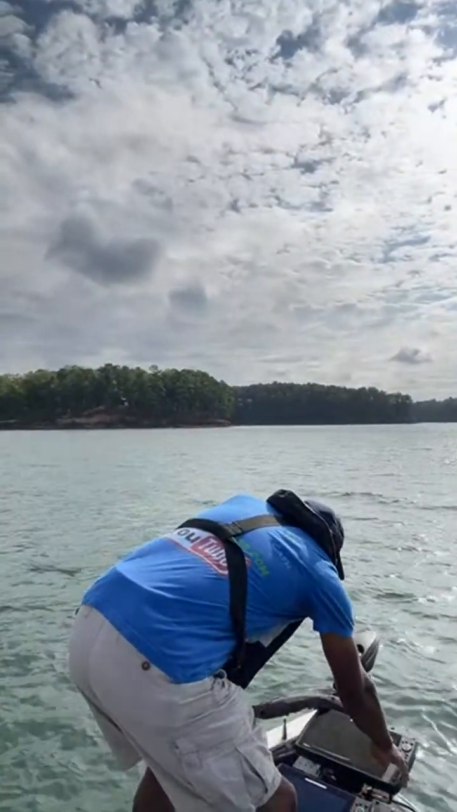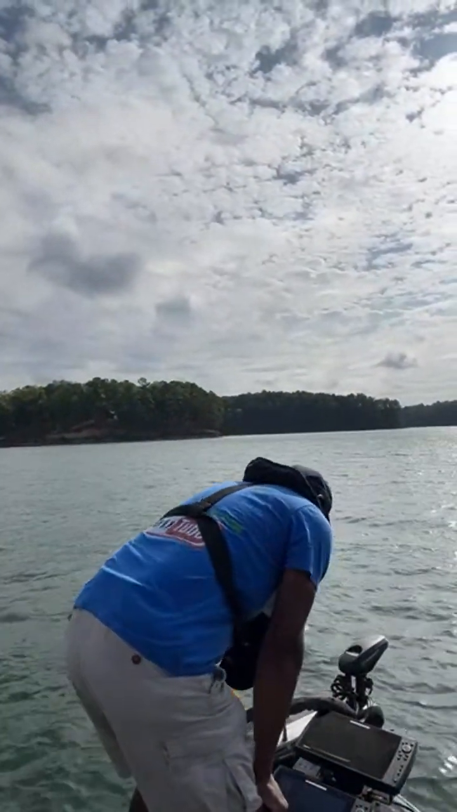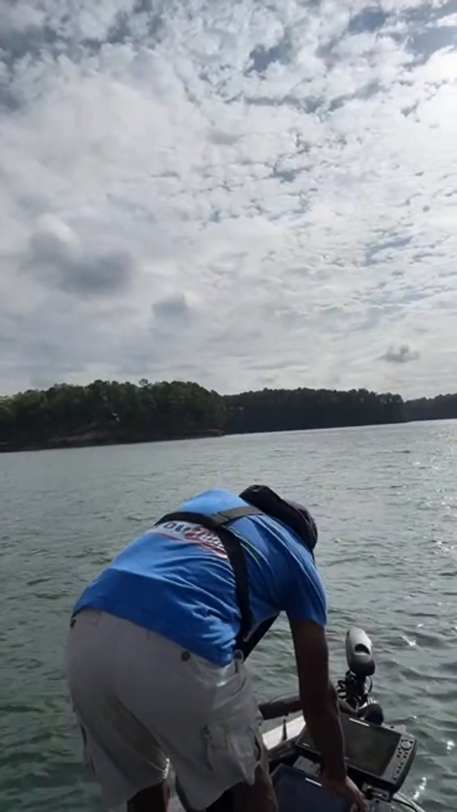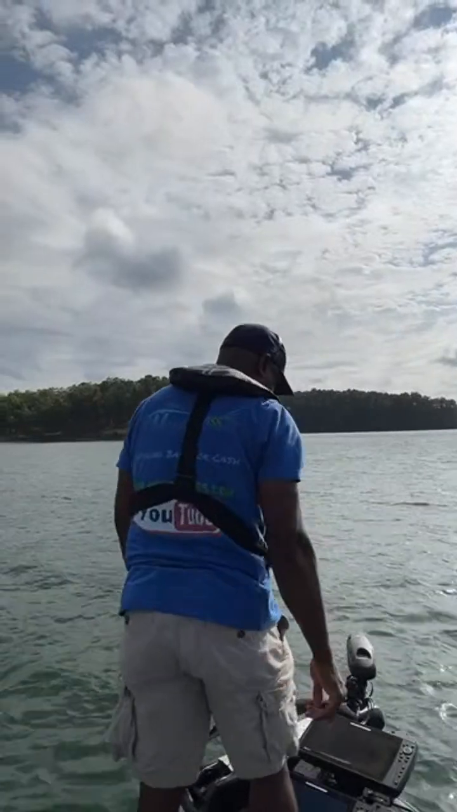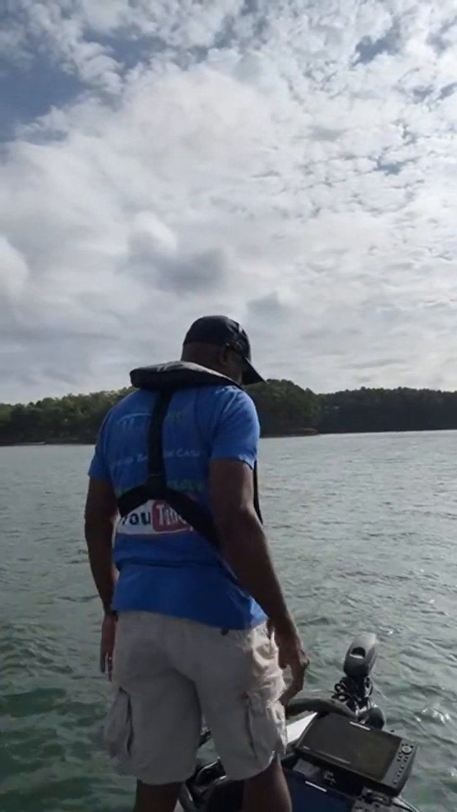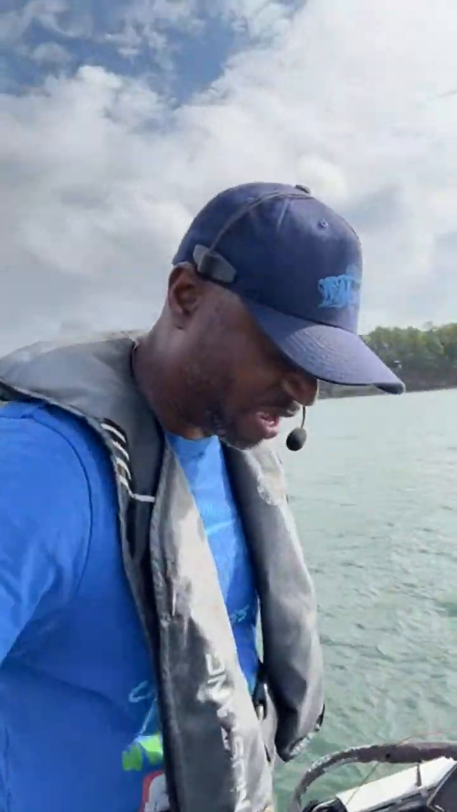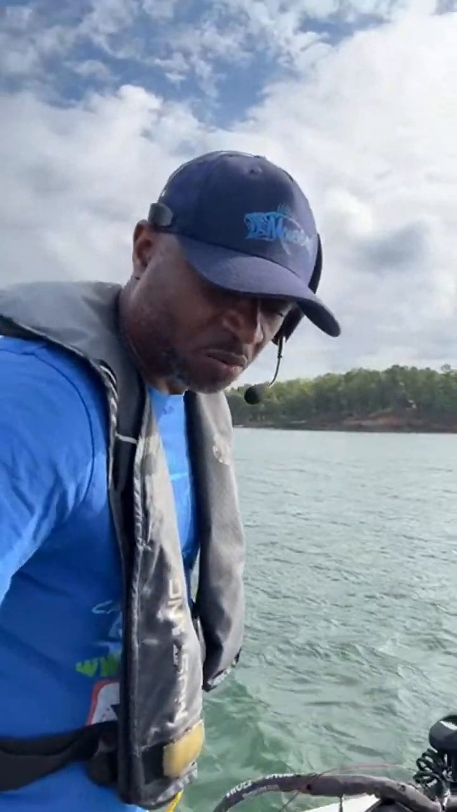Just double checking, making sure my live imaging and everything is lined up and looking good. I have that set up. So this one down here in the front, I just have that one on all mapping right now. Let's see if I can just bring this in a little closer. Once I start fishing, I'll push it back out a little bit, guys.